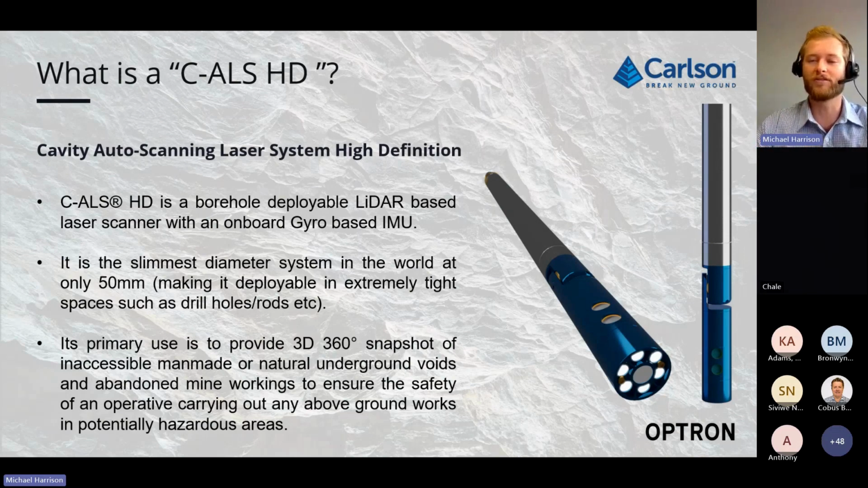It's primarily used to create 3D snapshots, 360-degree scans of the inside of very inaccessible voids. Generally, when we talk about inaccessible voids, we mean voids in underground mining stoping environments where you can't send in other types of scanners, even though there is reasonable room, or send in autonomous drones or whatever it may be.